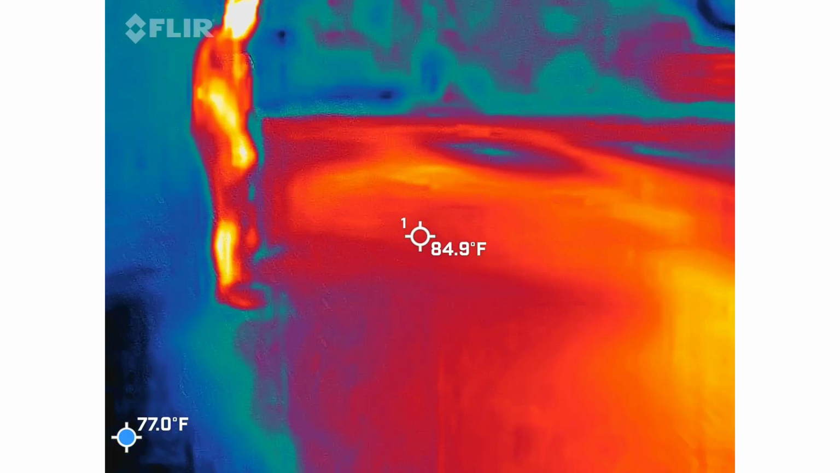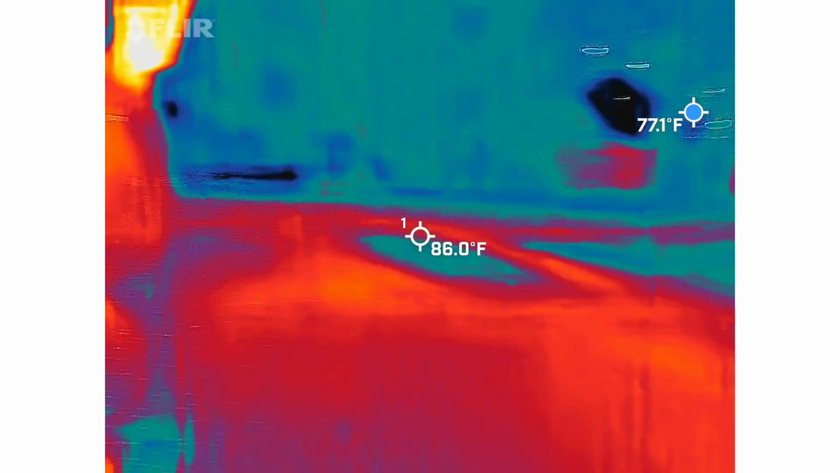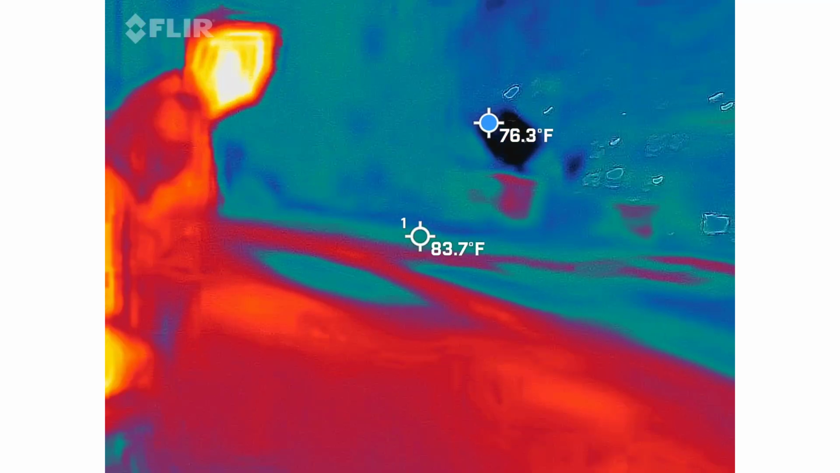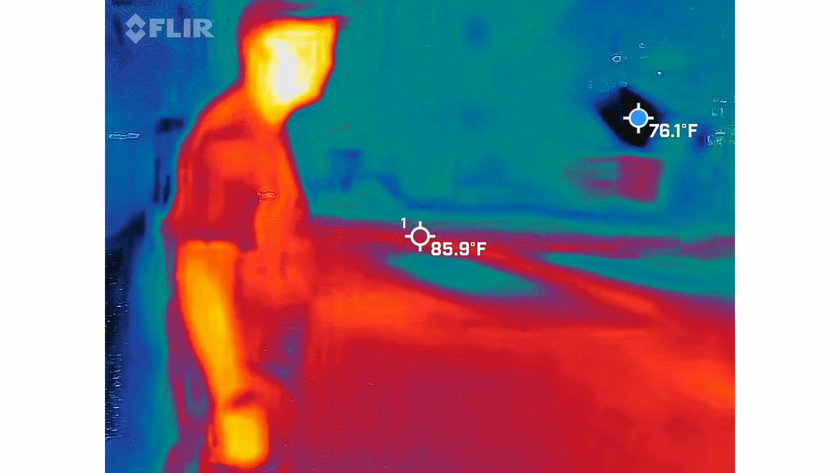I want to wait till you're not walking to see if that's true, just because it keeps going straight to green. It went to purple. Did it go to purple? That's interesting. When I first turned it on. Okay. Back there.